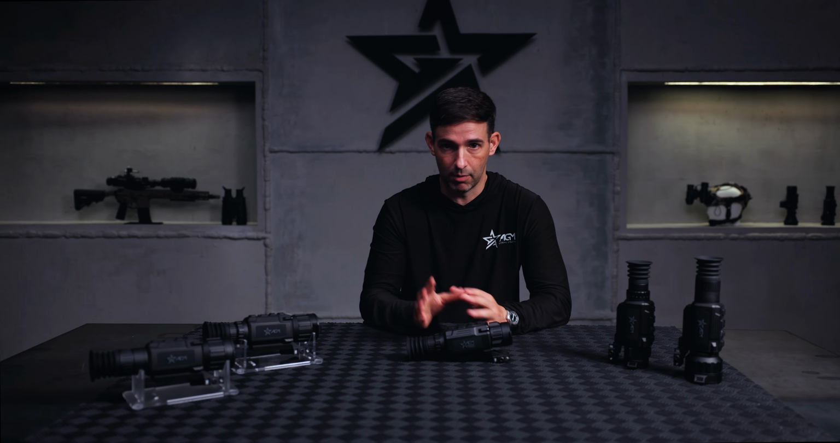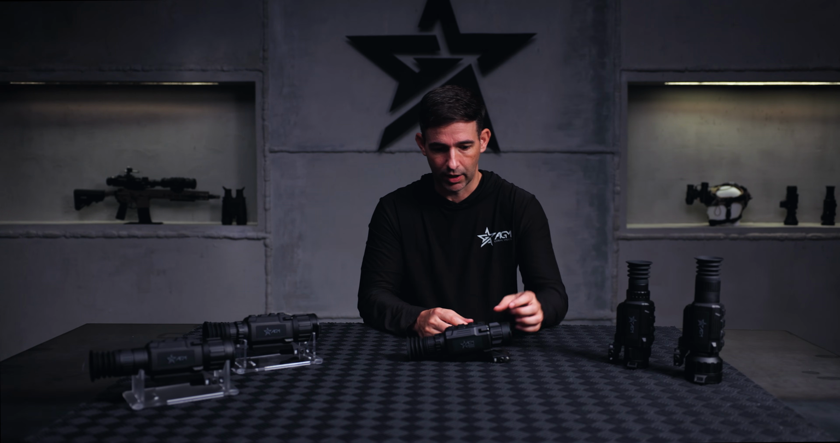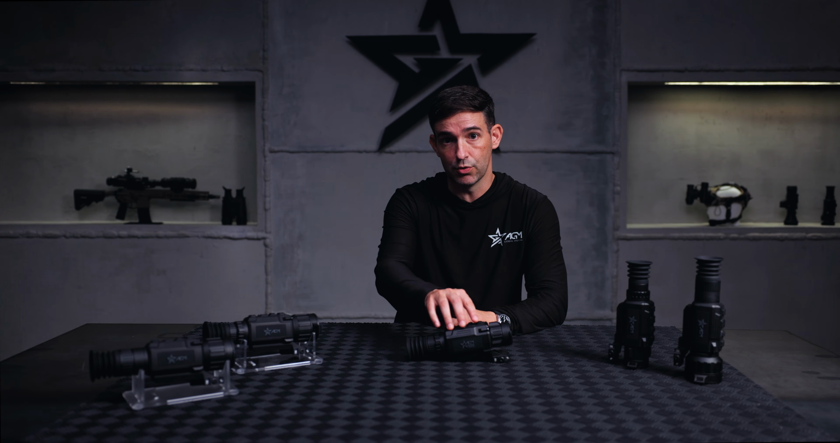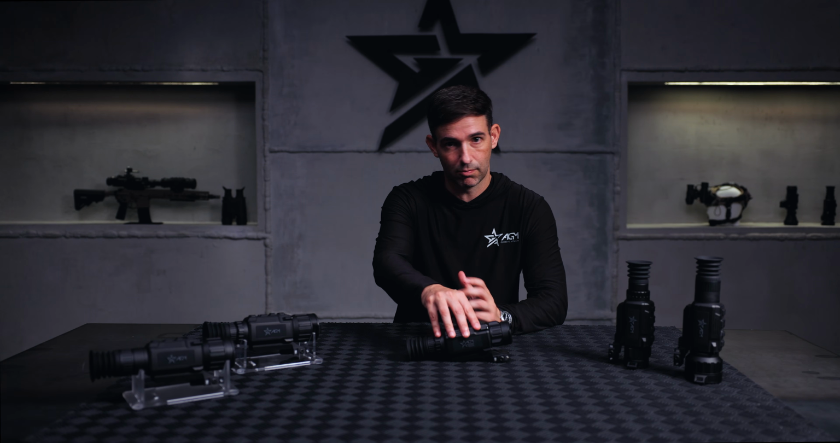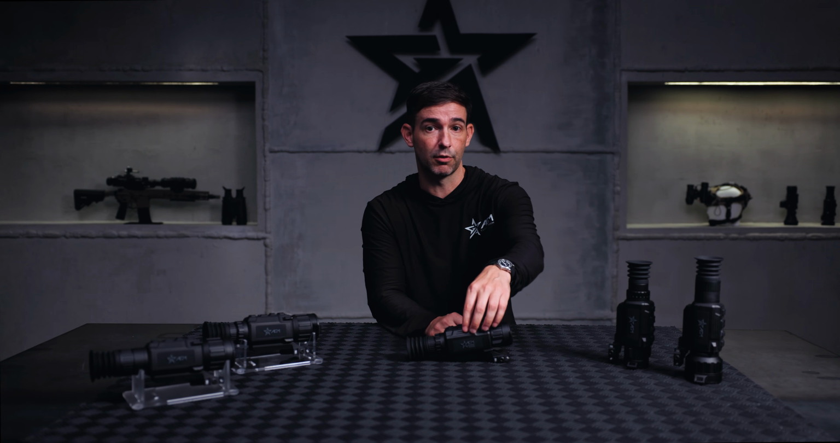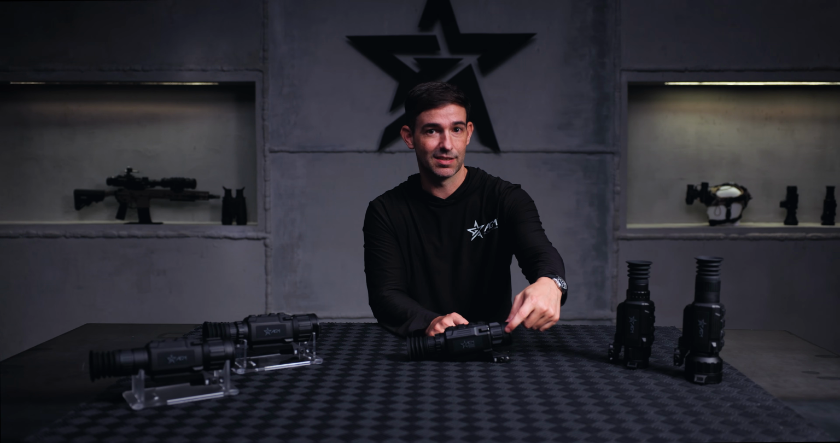And a lot of that comes from part of that calculation I was talking about. A lot of that is like the thermal lens size. So here's one of our Rattler V2s, right? We introduced this in 2024. We still sell them to this day. It's one of the most extensive categories out there. We've got about 7 different models. Well, they differ in the thermal resolution and the size of the lens, right?